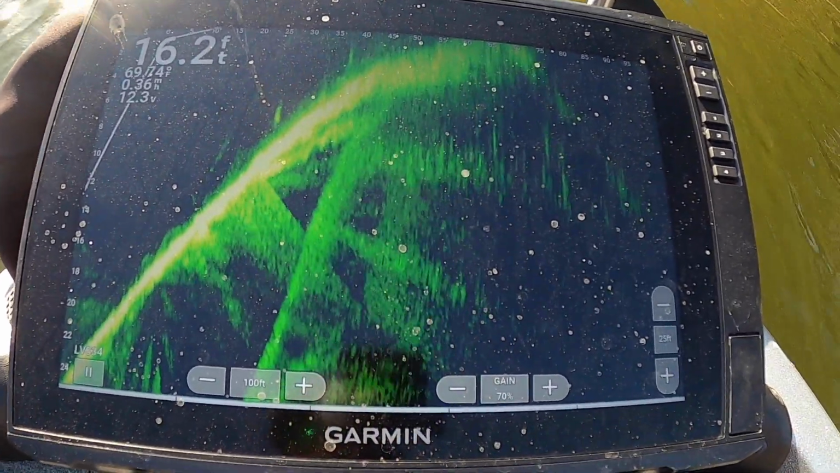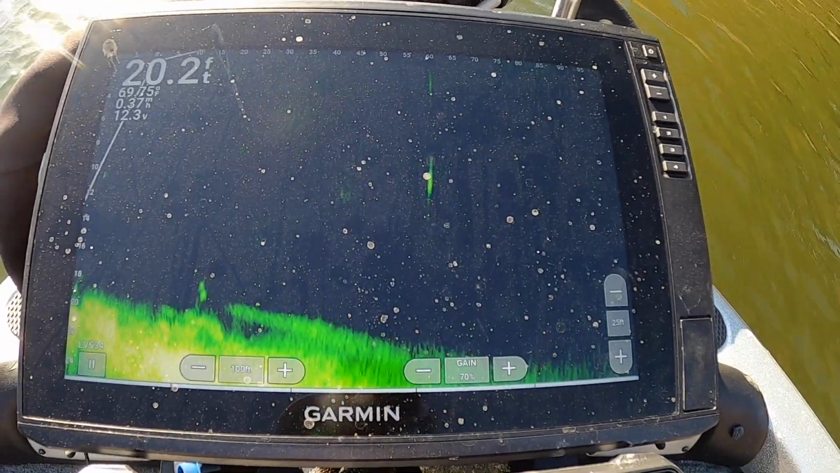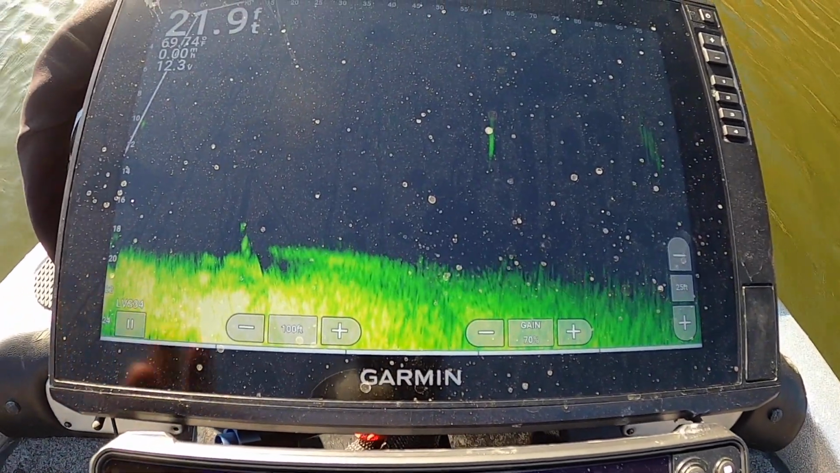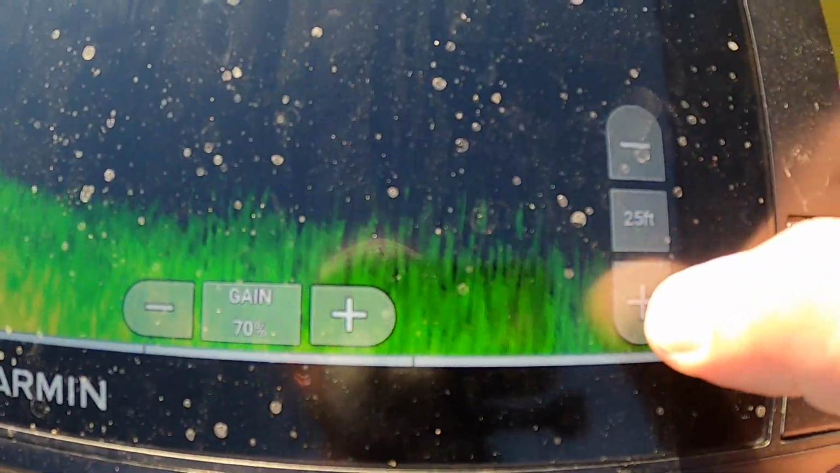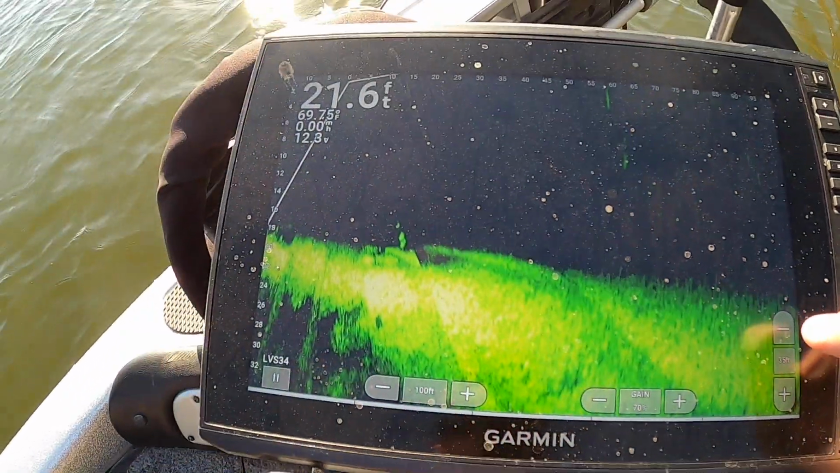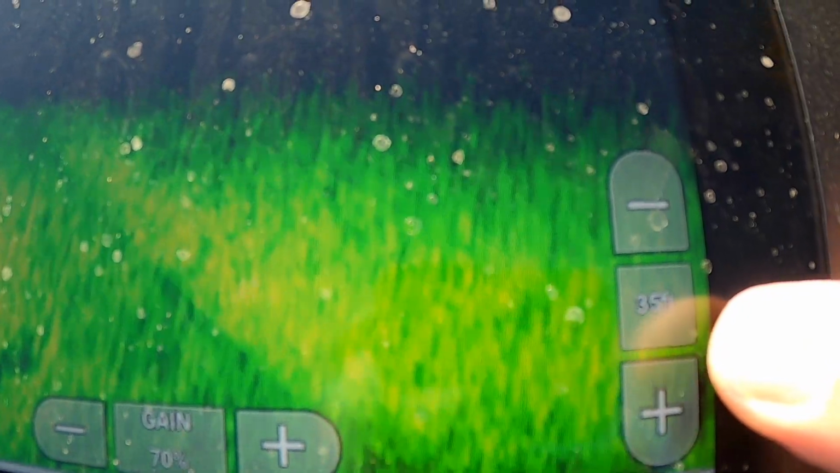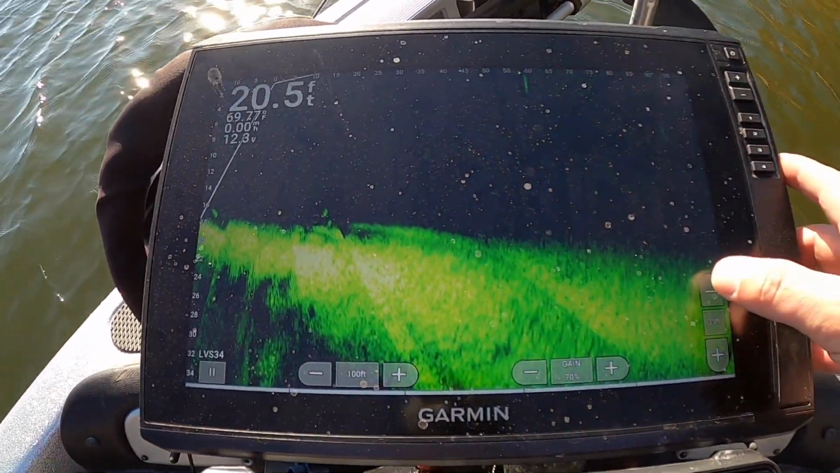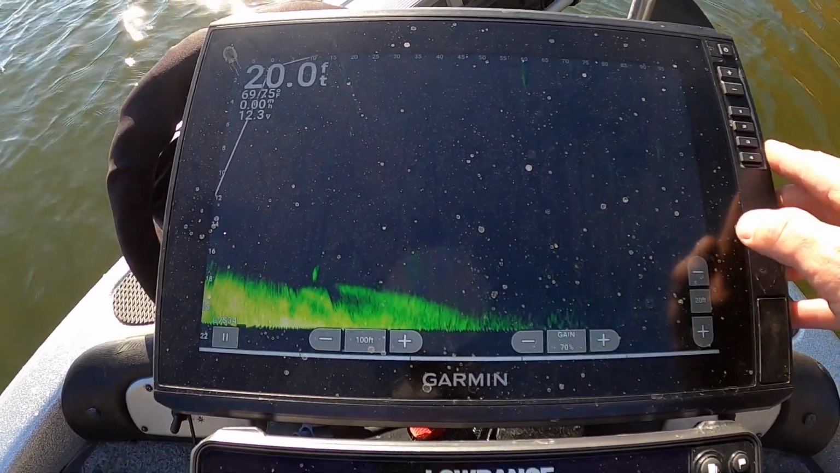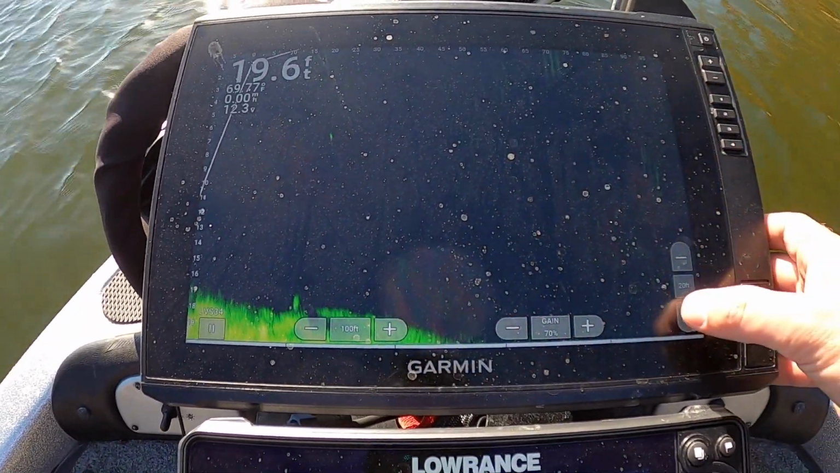So let's just paint over here real quick. Let's say we're fishing about 18 feet of water or so. I'm gonna have this around 25 or 30 feet. And you just plus or minus like this. So if you plus, it's gonna get deeper. You can see it's 35 feet there. So everything is going to shrink, get compressed. If you decrease this, it's going to stretch everything out.